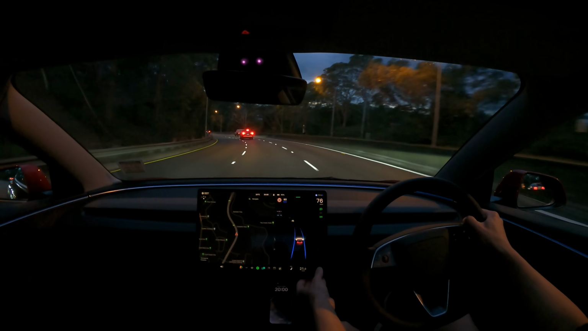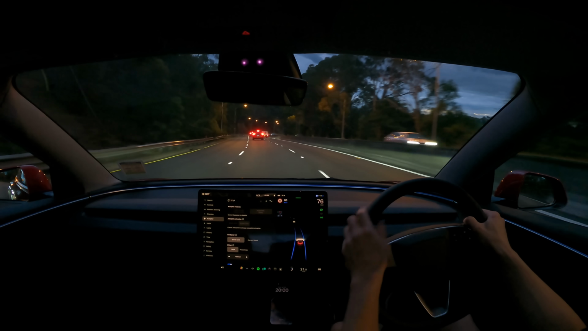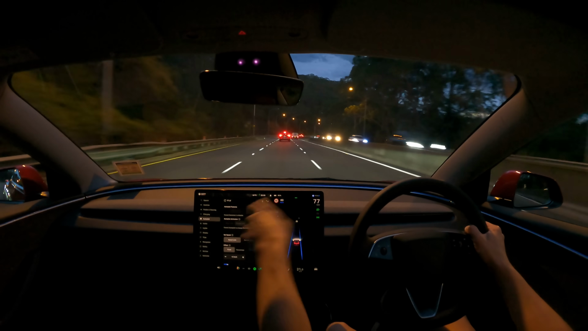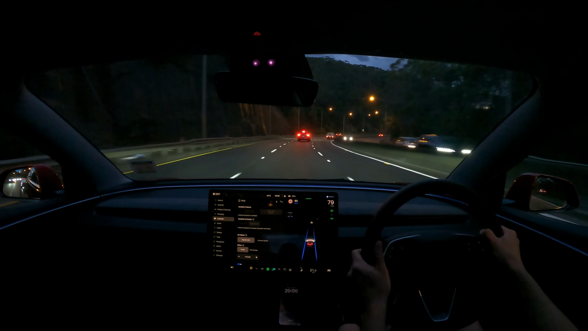And if you want to have the single tap autopilot, just go to settings, autopilot, and when you are stopped, you can change it to single click for autopilot activation.